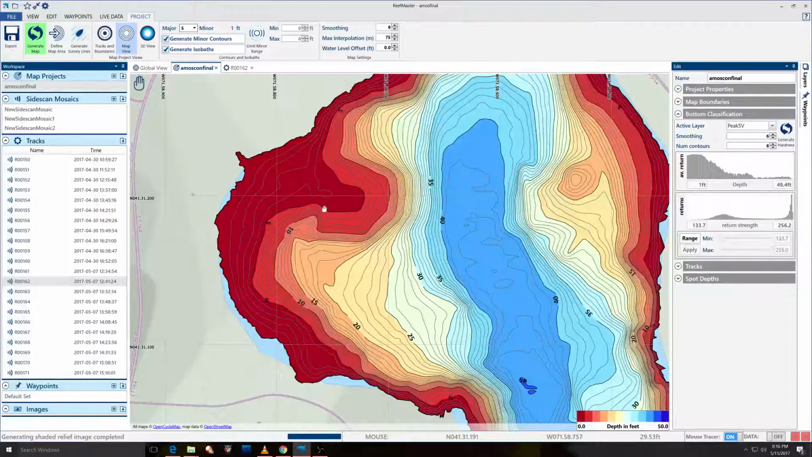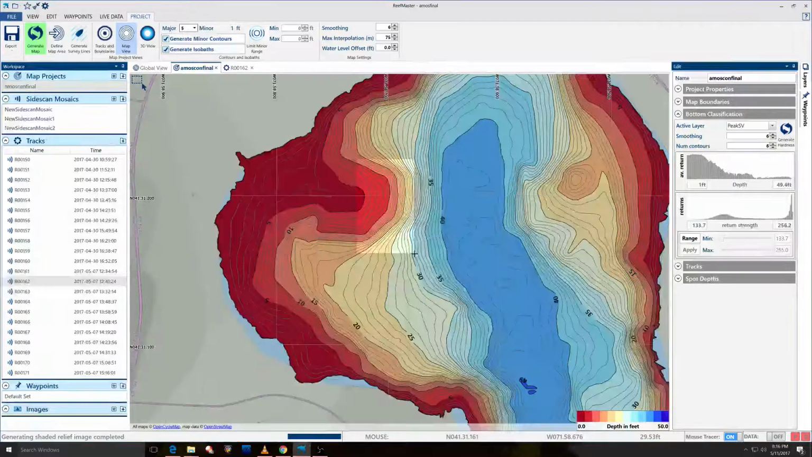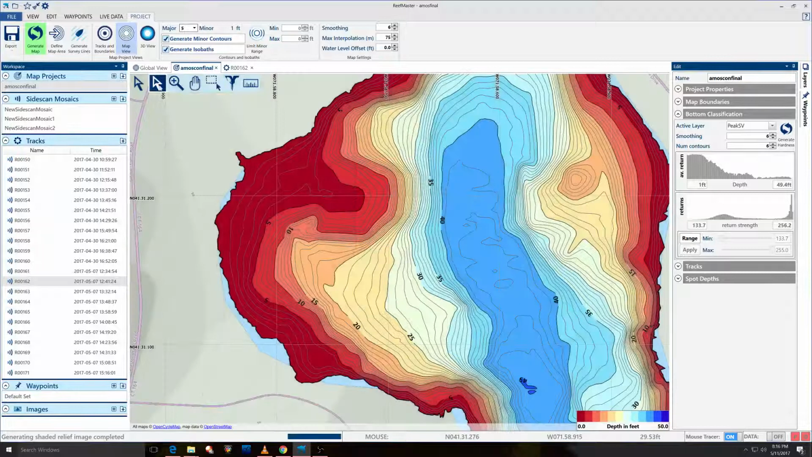So we already know from our side scan mosaic that this area is completely covered in structure. It has large rocks, has vegetation growing in between and around the rocks. In this area, let me highlight it. This is what I would call this area right here, a multi-directional drop-off. Why would I do that? Because it drops off and it points to many, many angles of the lake.